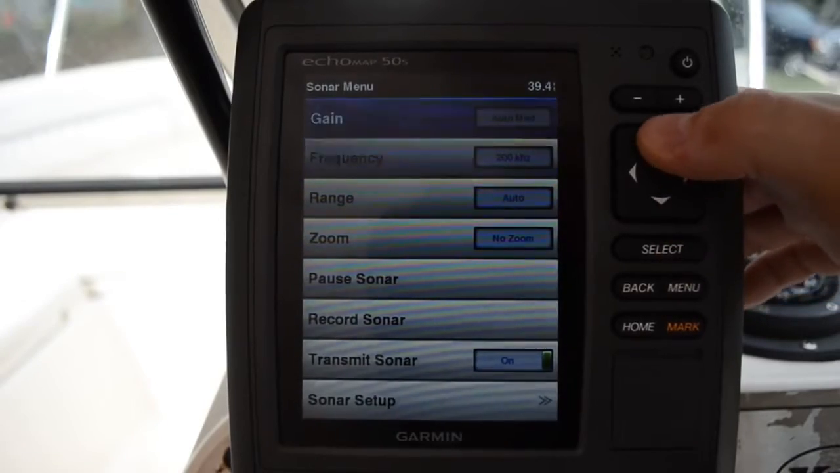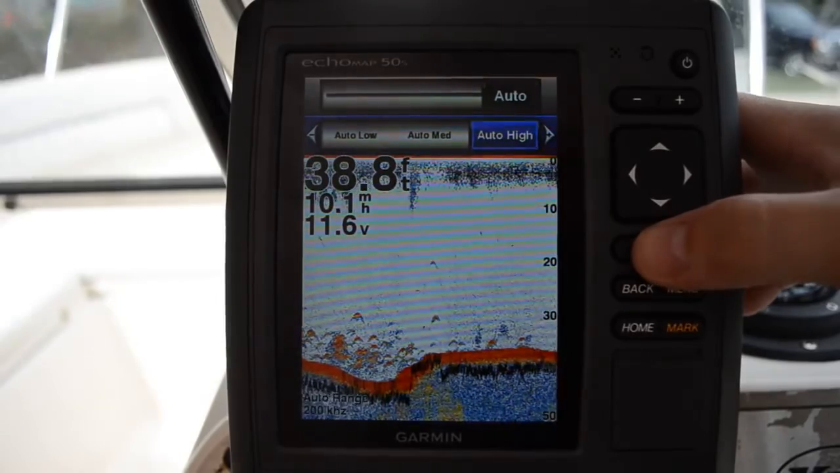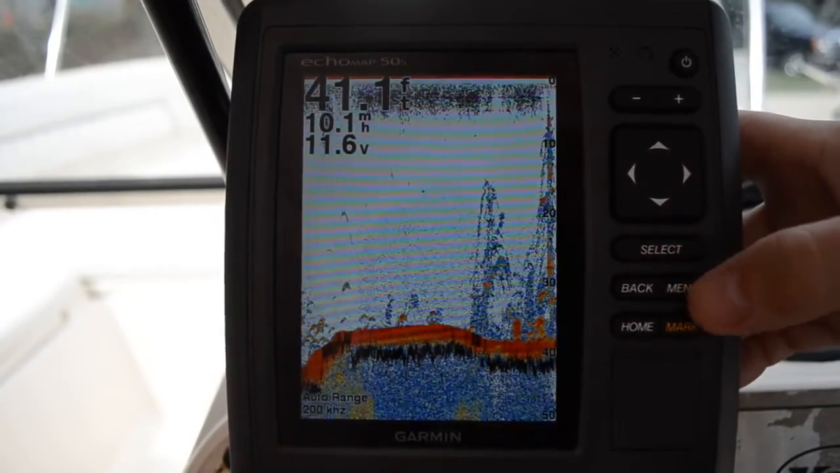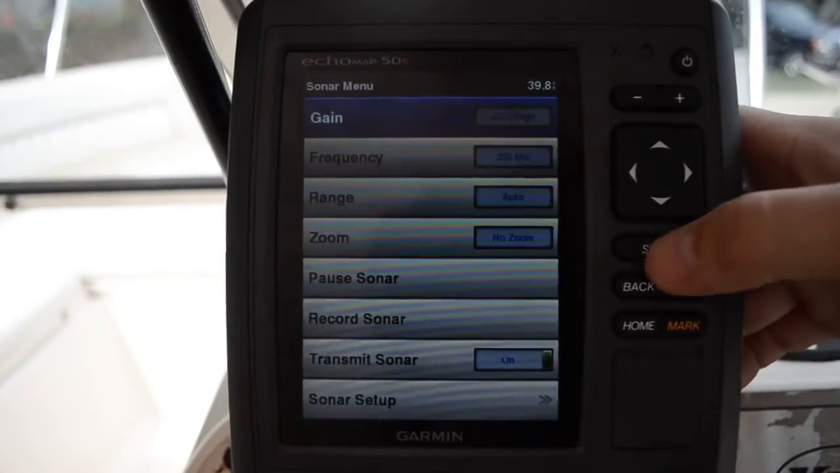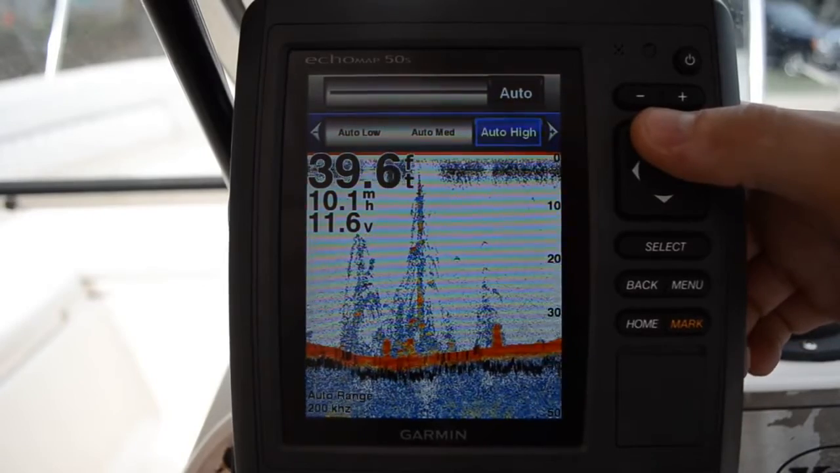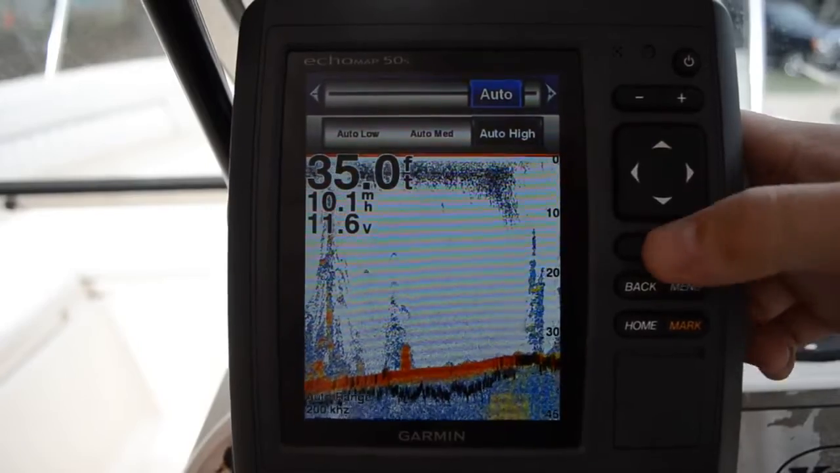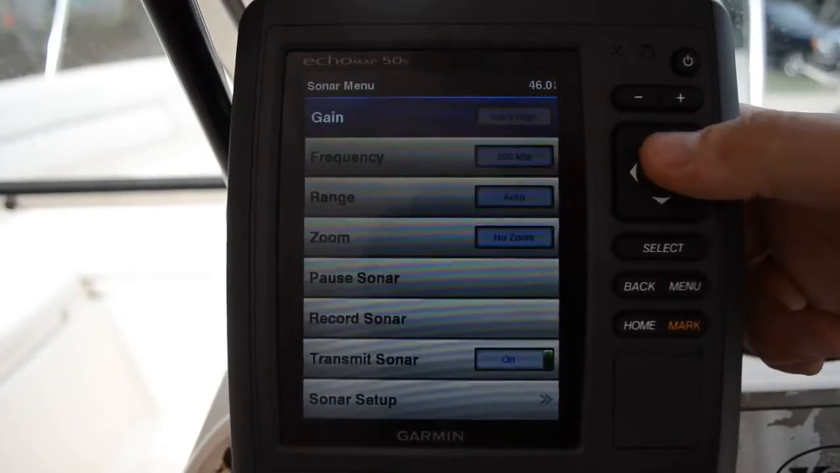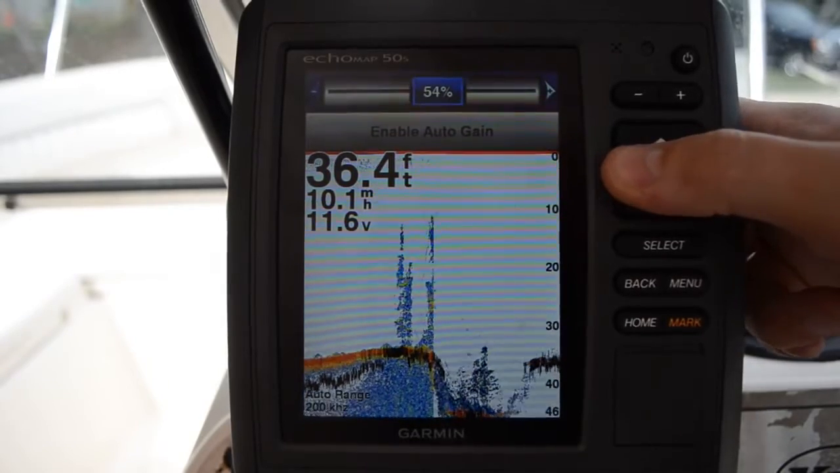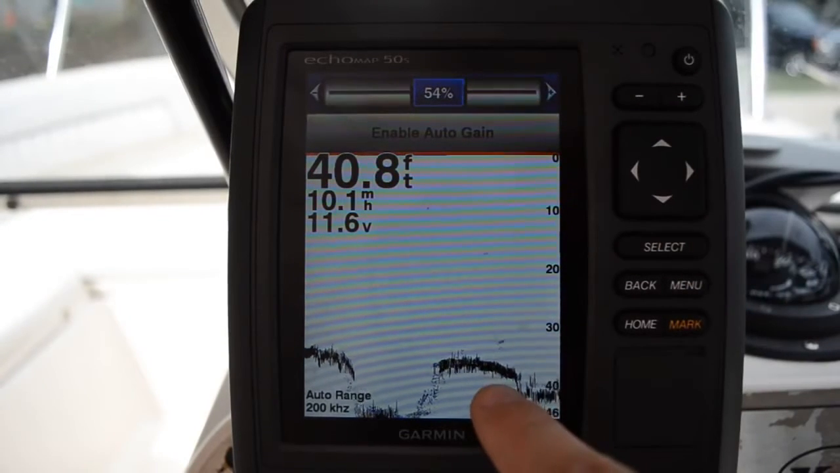We're going to go back to menu, the gain. It actually does a fairly decent job with the gain. As you can see, we changed the gain to automatic high. But it doesn't matter the unit, no matter what I've ever used, I've always done the gain myself. It's really important to be able to do that to get the best performance out of your unit you can.